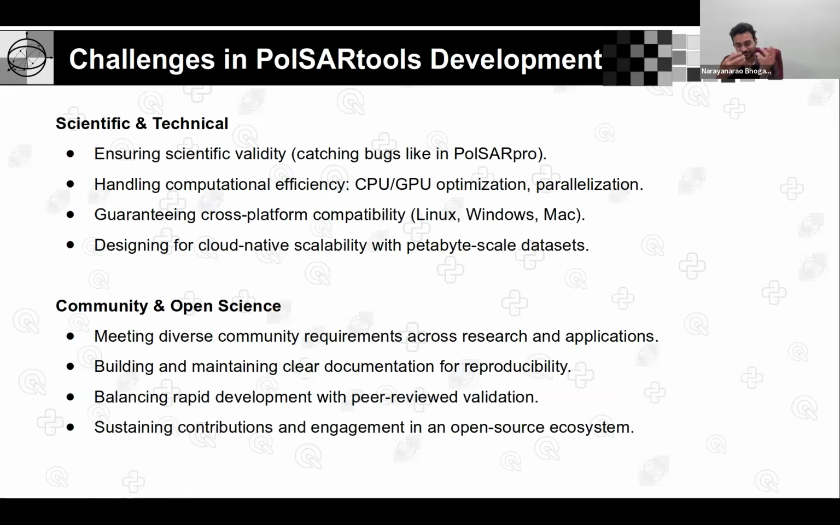So we reported that and they fixed it later. So this is a very rigorous scientific and technical validation of the output we did. And on the other side, there is computational efficiency. We need to bring the best of both worlds. It should be technically correct and also computationally efficient.